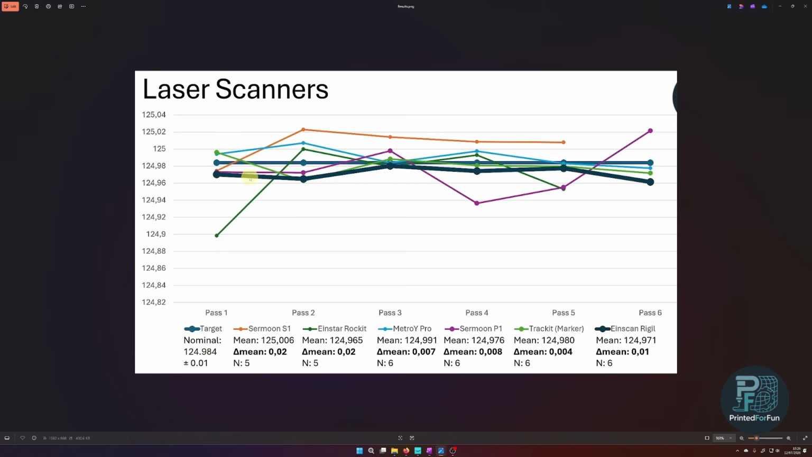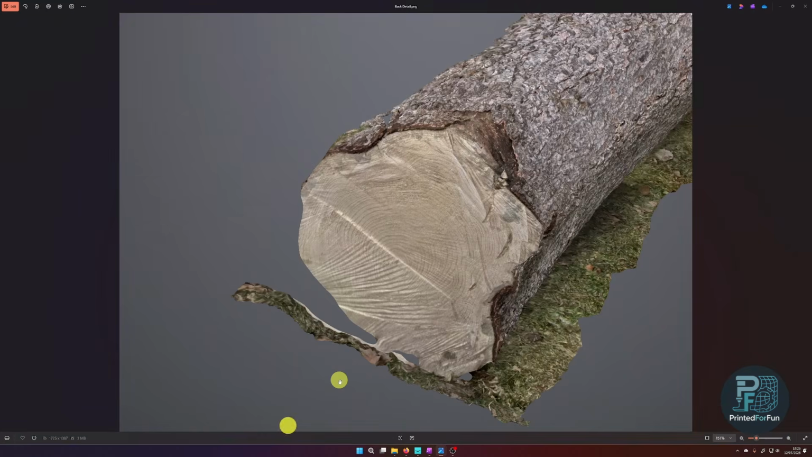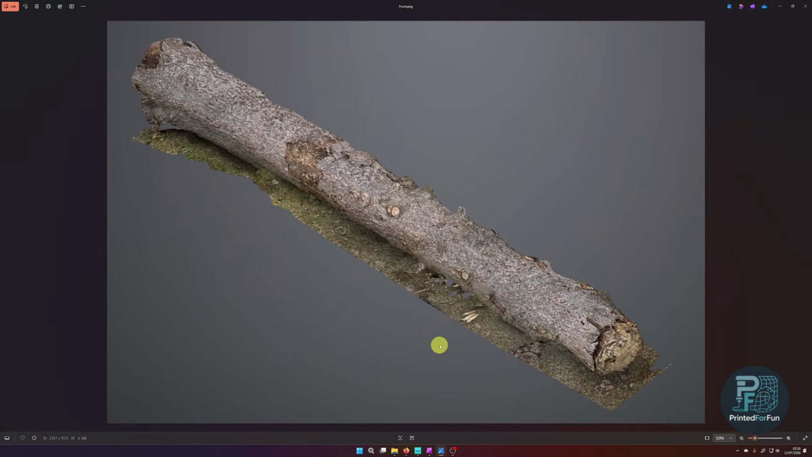So the bit lighter blue is the nominal. The accuracy and precision of the Rigil are really nice. And even with temperature variation, I haven't noticed it significantly swapping around. So as a few final remarks for the Rigil, maybe let's open a nice background for this one to show again what impressed me. I must say this is the scan that impressed me most.